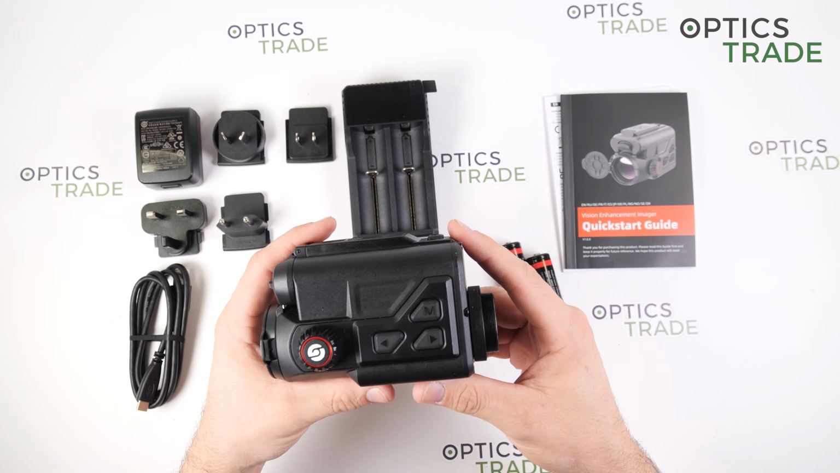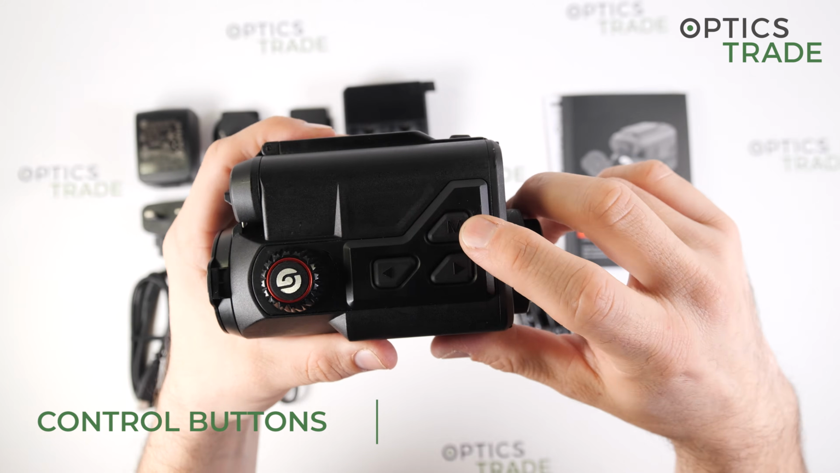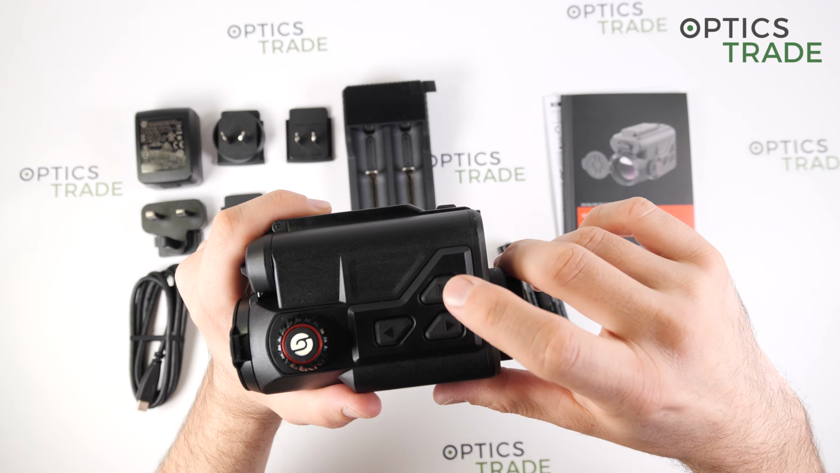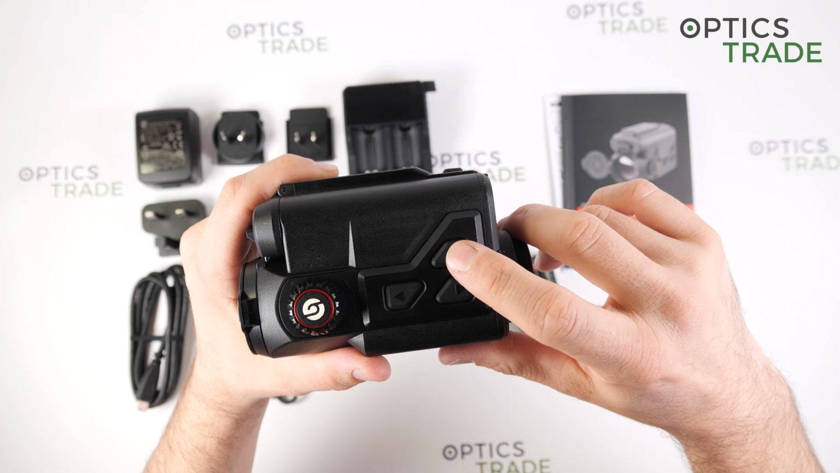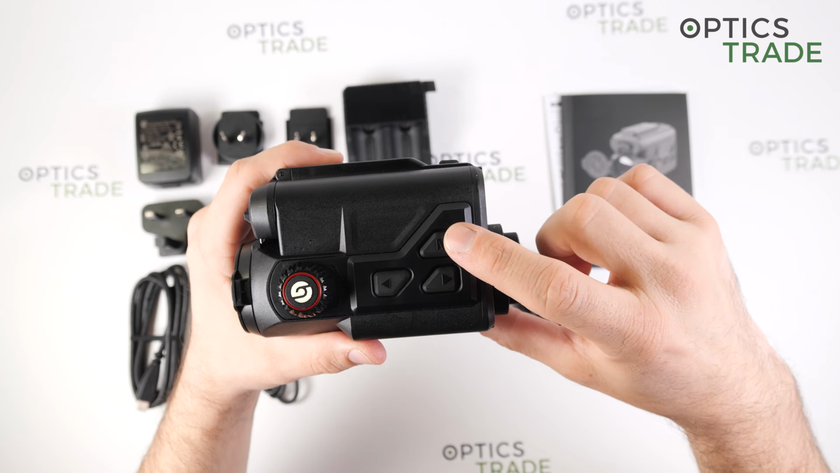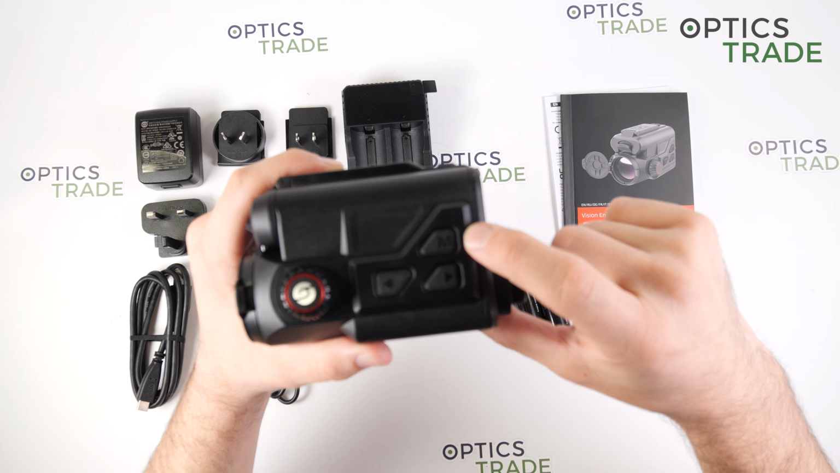Okay, now for the menus. Here is the menu button, which with a short press you enter the quick menu, and with a long press it is the main menu.